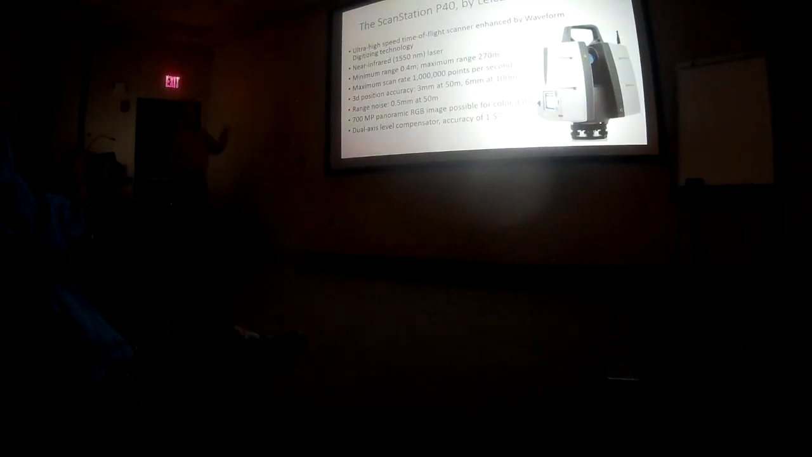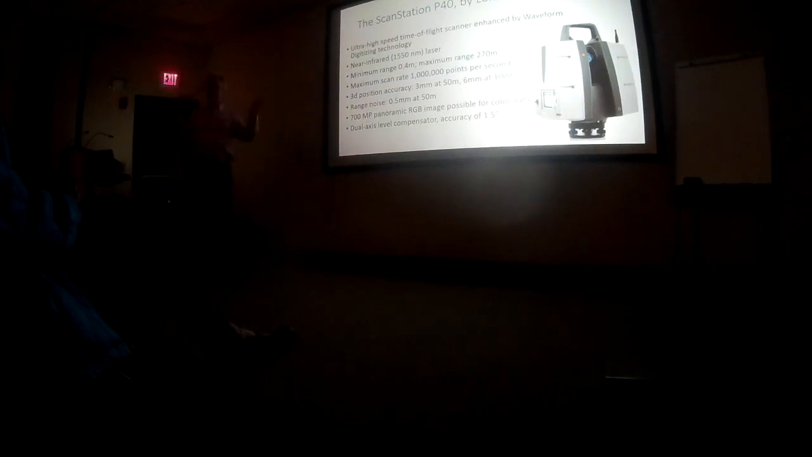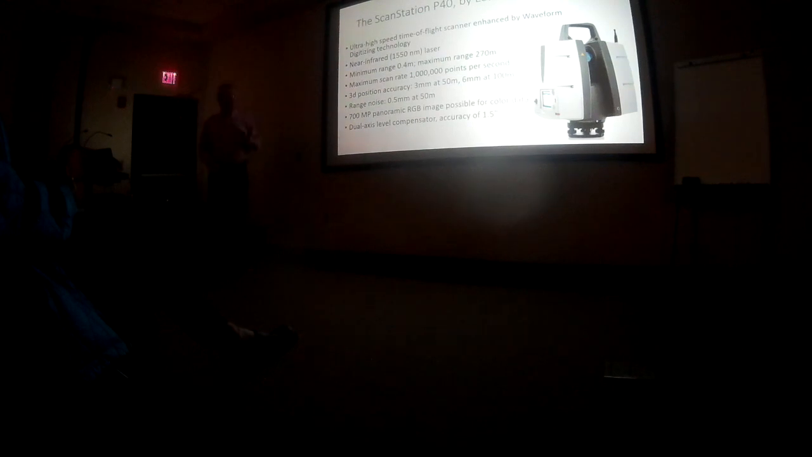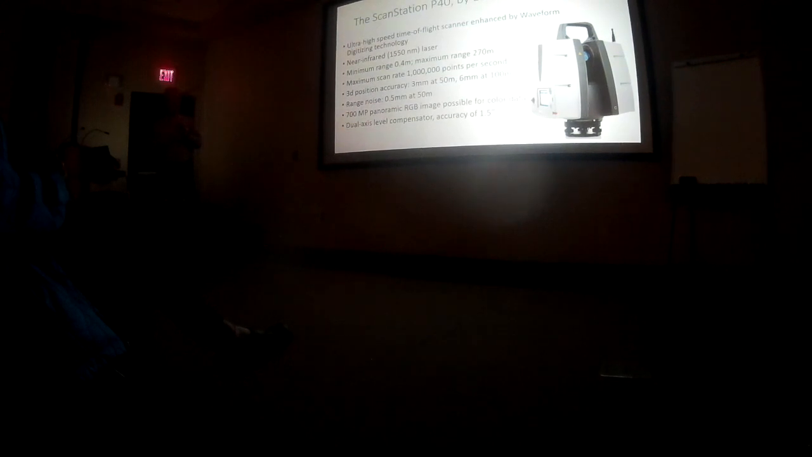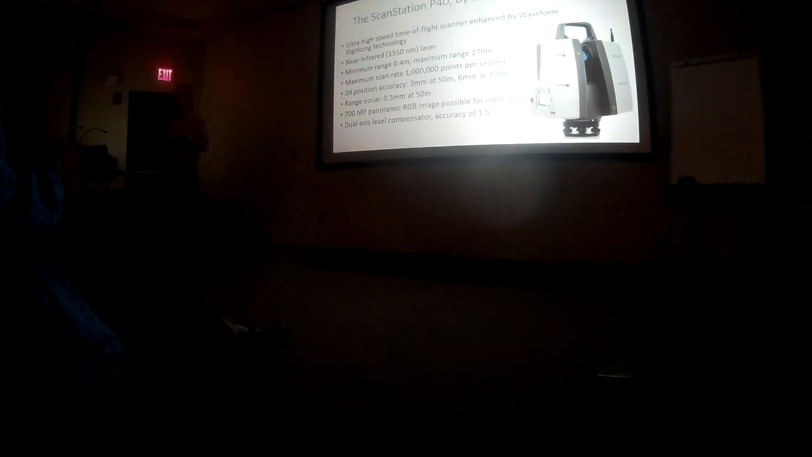So getting down to business, this is the main piece of gear that we're using down here. This is a Leica ScanStation P40. Leica Geosystems is a Swiss company, and they've been doing this kind of technology. They're actually a surveying company. It's not the same company that does the cameras. They kind of spun off some time back, and they're pretty much at the leading edge of this technology. This scanner here goes for about $123,000.